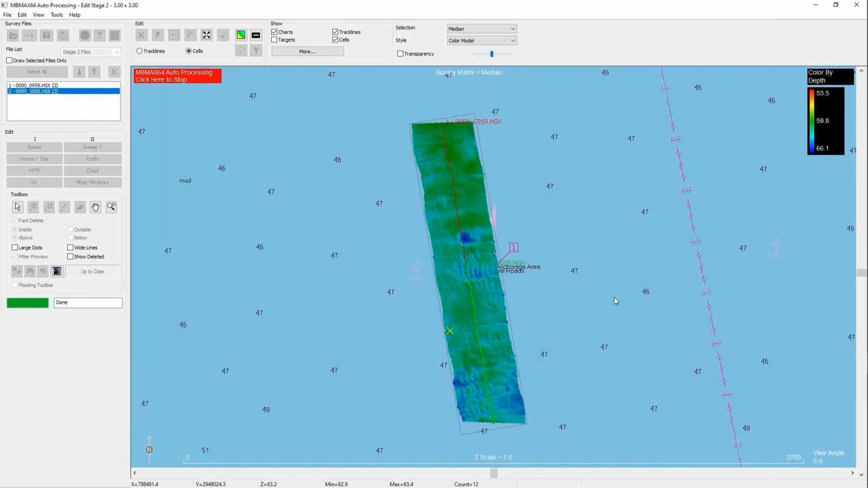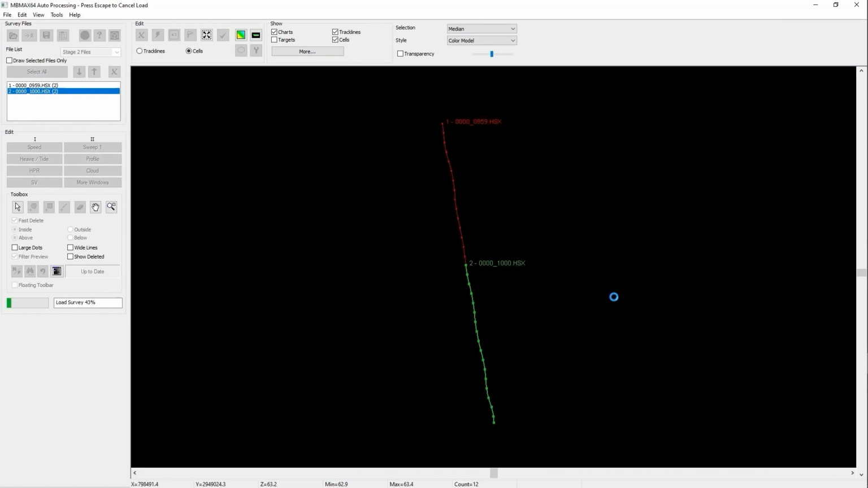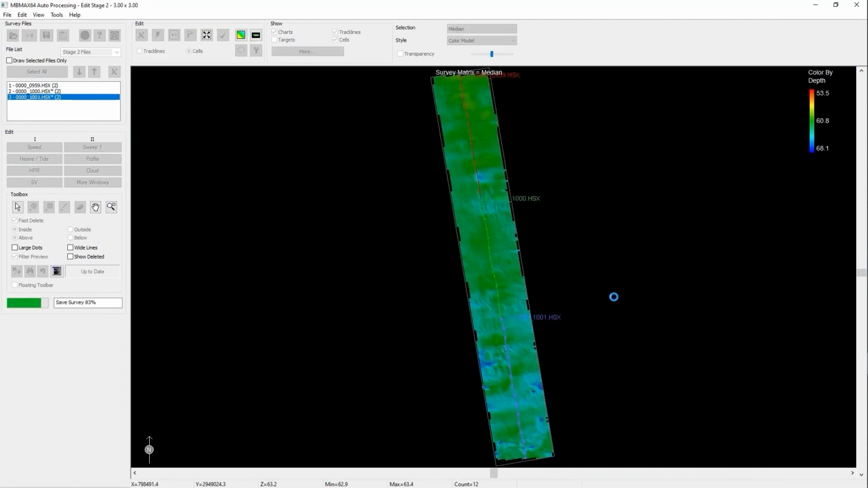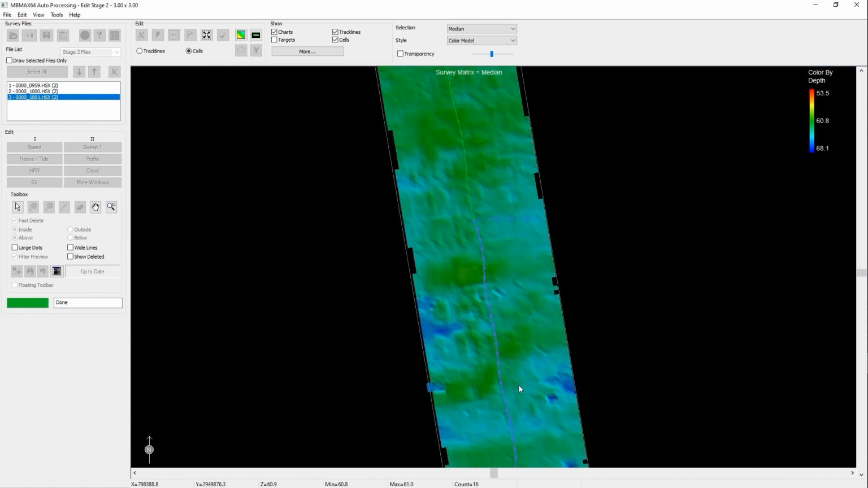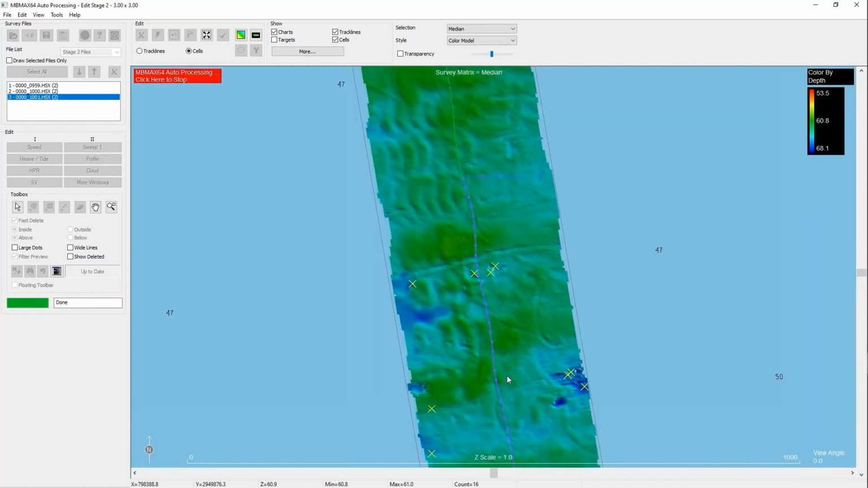This is very handy because you can see in the process it's going to run and it's going to clean up each one of the files. Now, one of the reasons I wanted to show this, if you'll notice at the bottom, there's some yellow X's. There's no yellow X's at the top, but there's yellow X's down here.